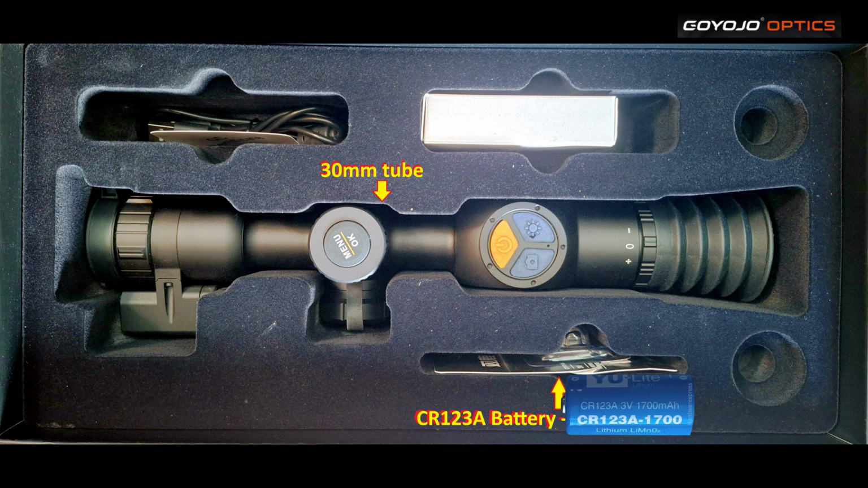You're probably looking at more like 7 hours if you're doing videos through it, but it will last longer than a normal night vision where it's got a torch going, because this system operates differently, so you get more for your energy basically. With that comes a USB-C cable, and that plugs into the side to charge the internal battery, or if you want to upload your images or video to your computer.